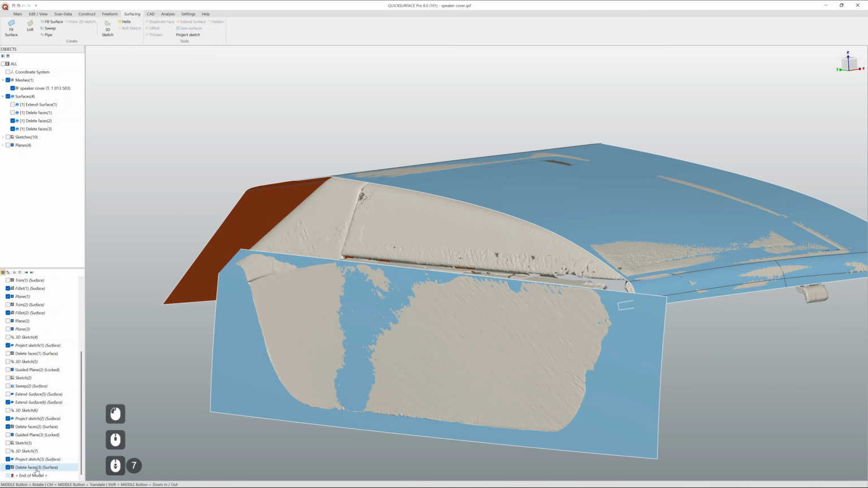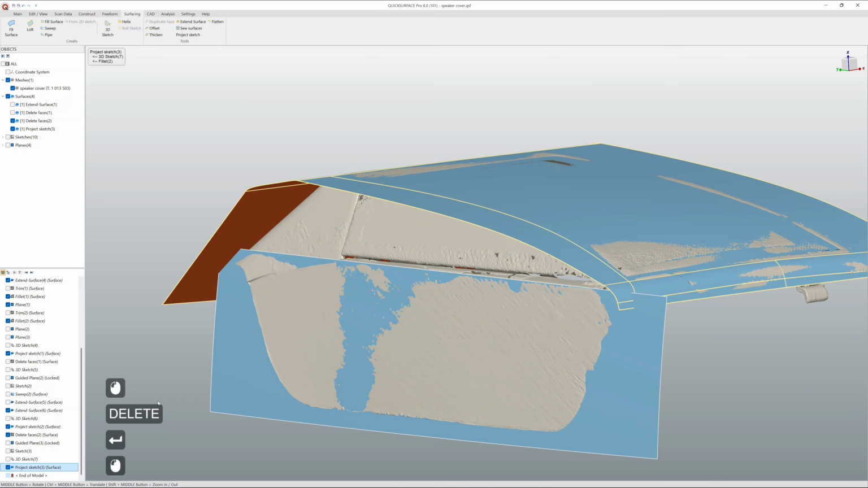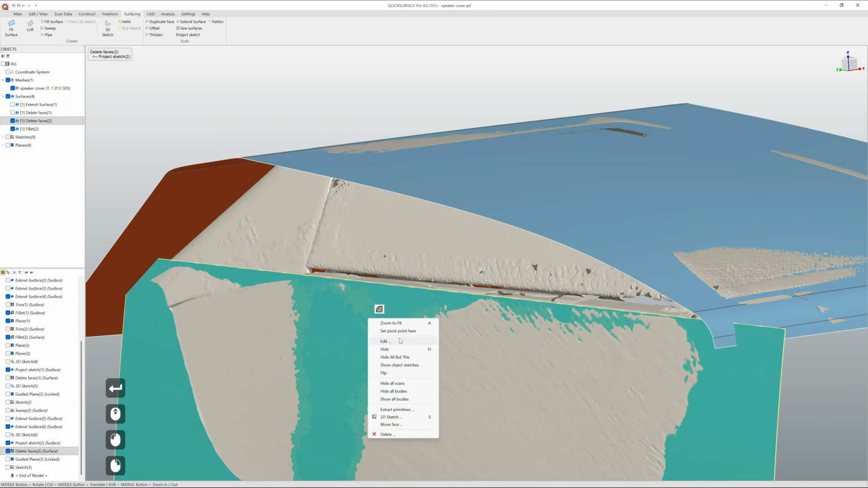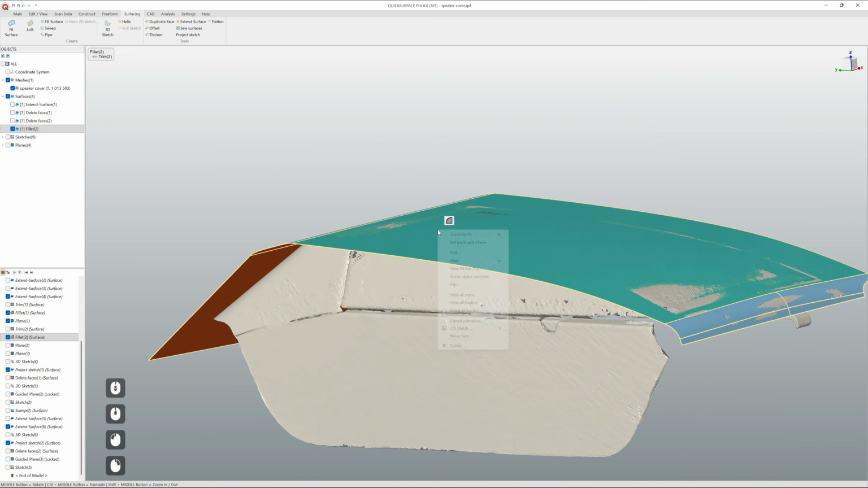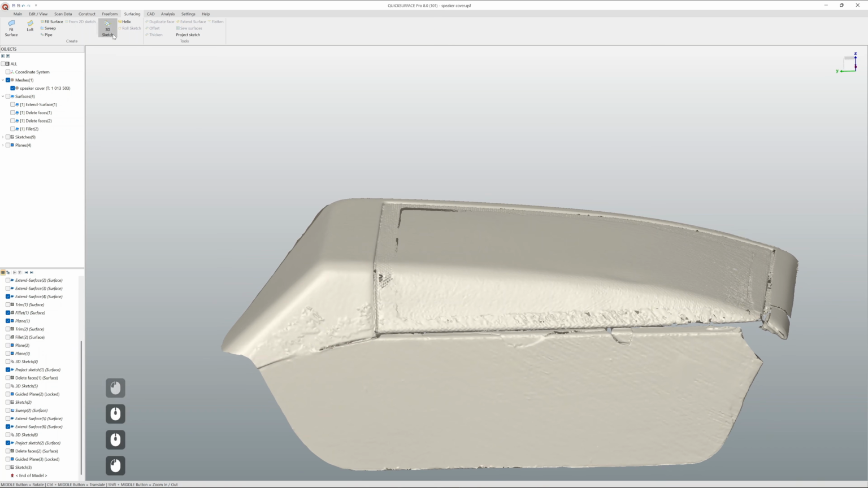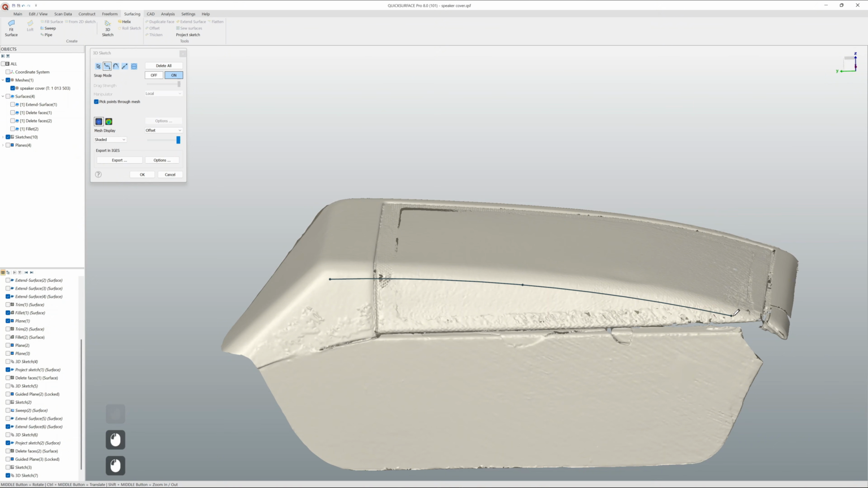But at this moment, I have an idea that probably I can actually try one different approach. So let's hide this one, the top surface, and I'm just going to create another 3D curve here.